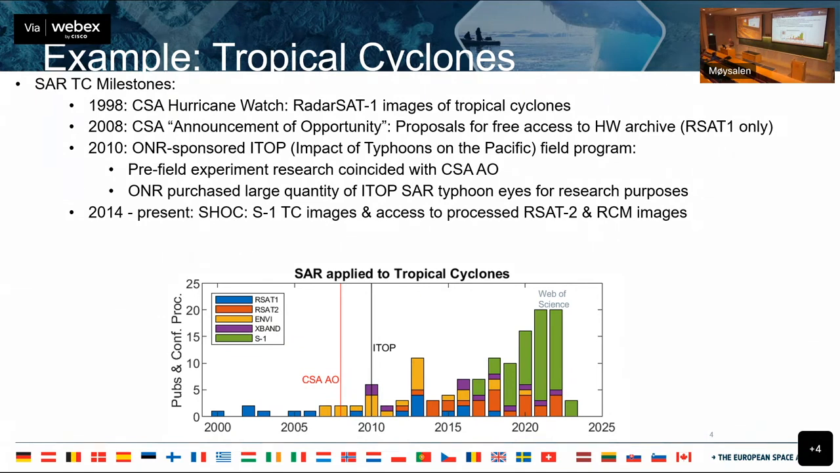Then in 2008, CSA put out an announcement of opportunity towards the end of RadarSat's life, saying that we will give you free access to our archive of 160 tropical cyclone eyes. And that coincided with a major field program, experiment program by the Office of Naval Research on the impact of typhoons on the Pacific. And one of the important goals of ITOP was to get quantitative about how to use SAR imagery on tropical cyclone research.